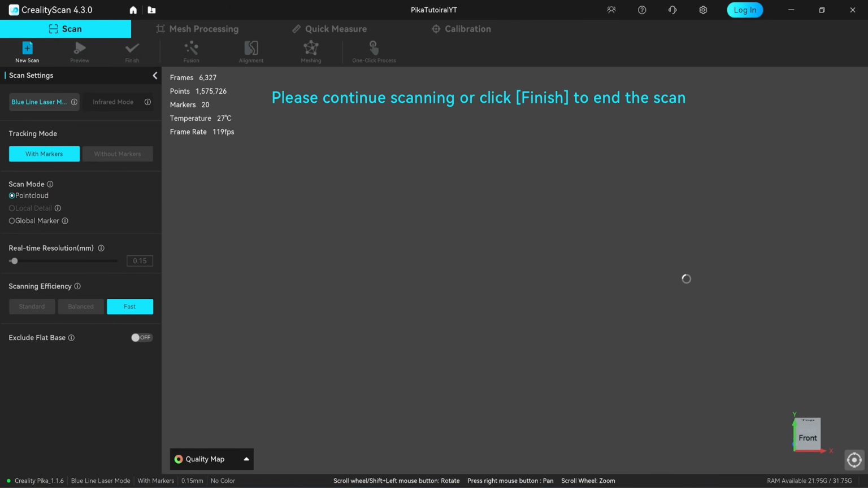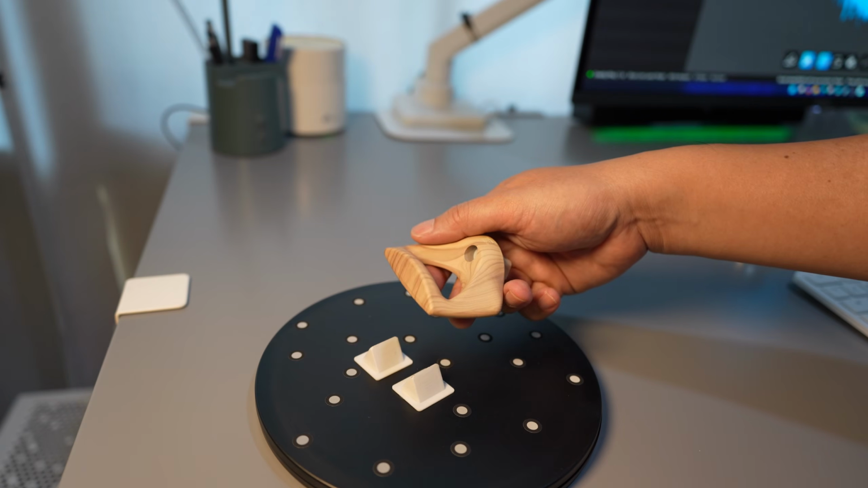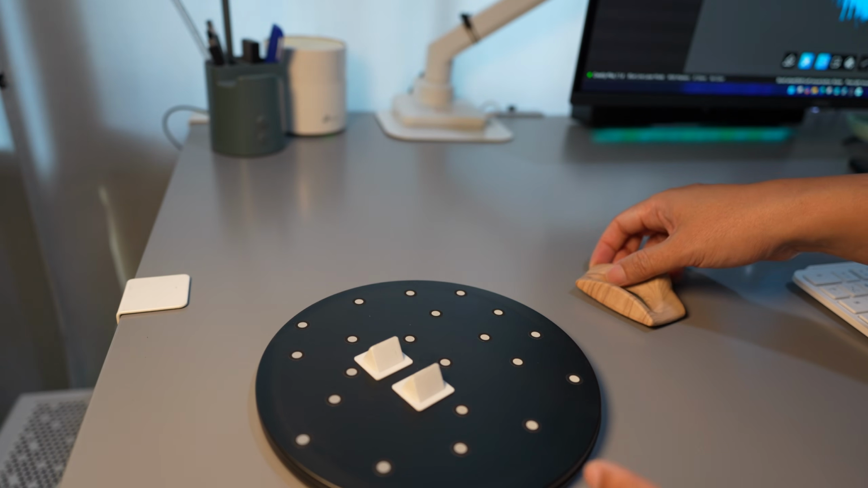After finishing the scan, click the Finish button. This will take you to the Project tab. Next, I will flip the object to scan the bottom side and then align it with the first scan.